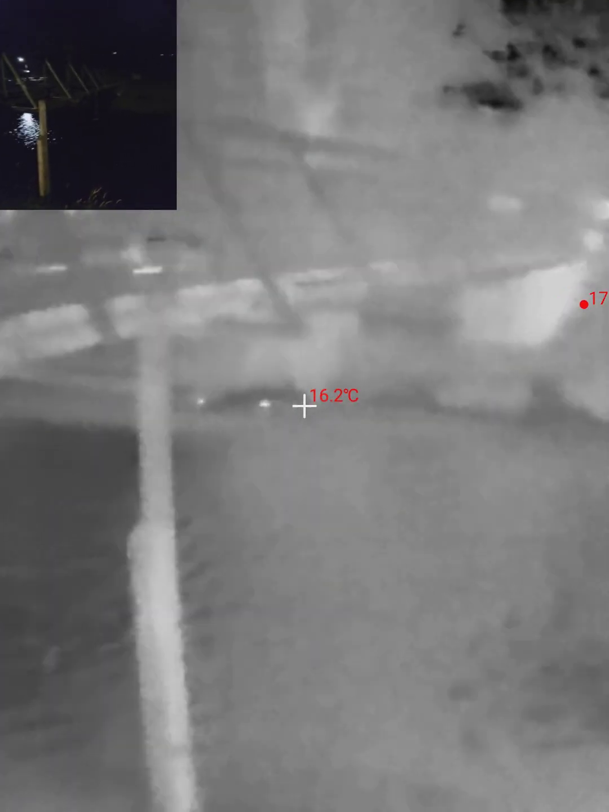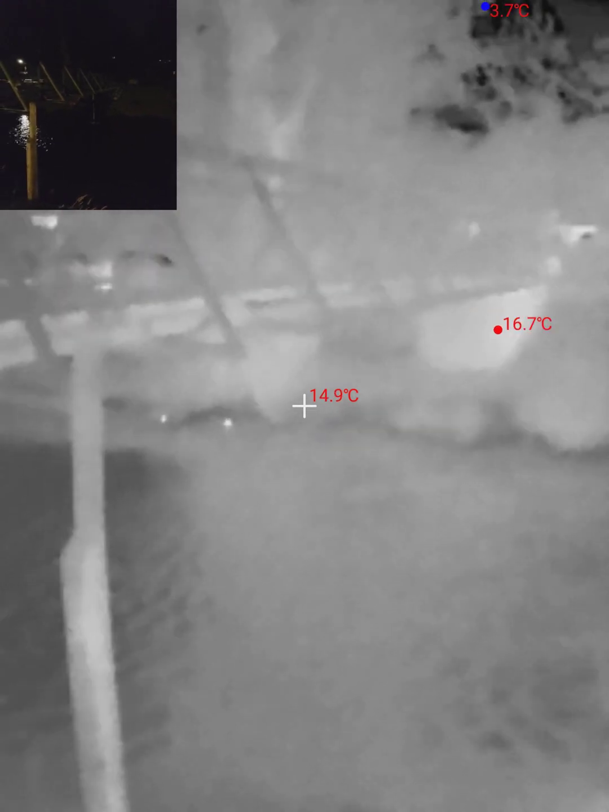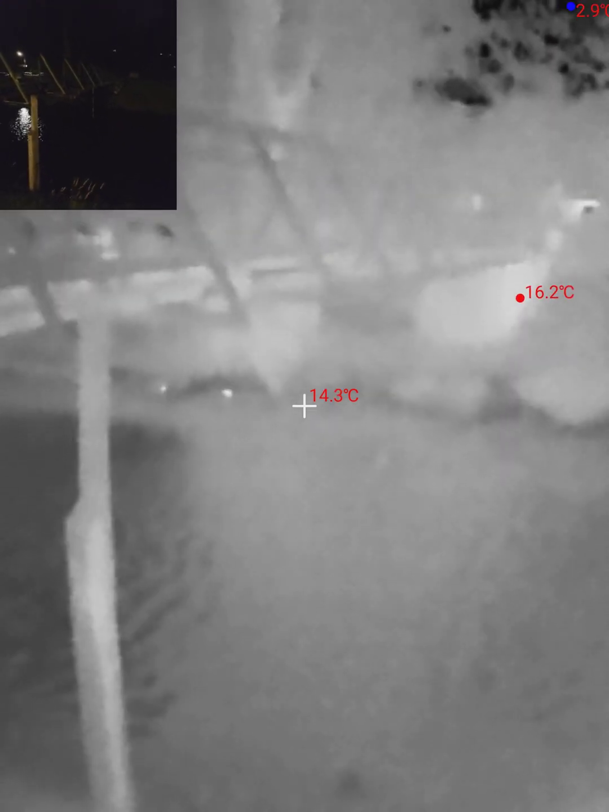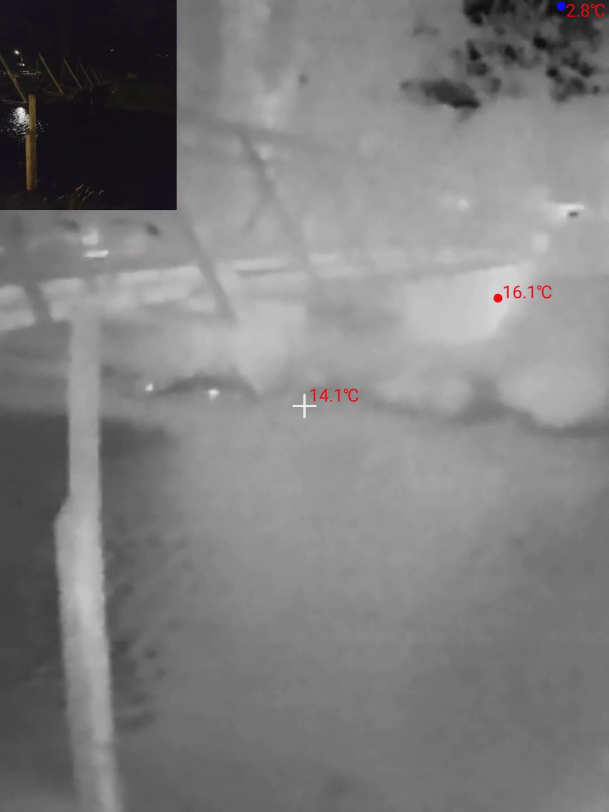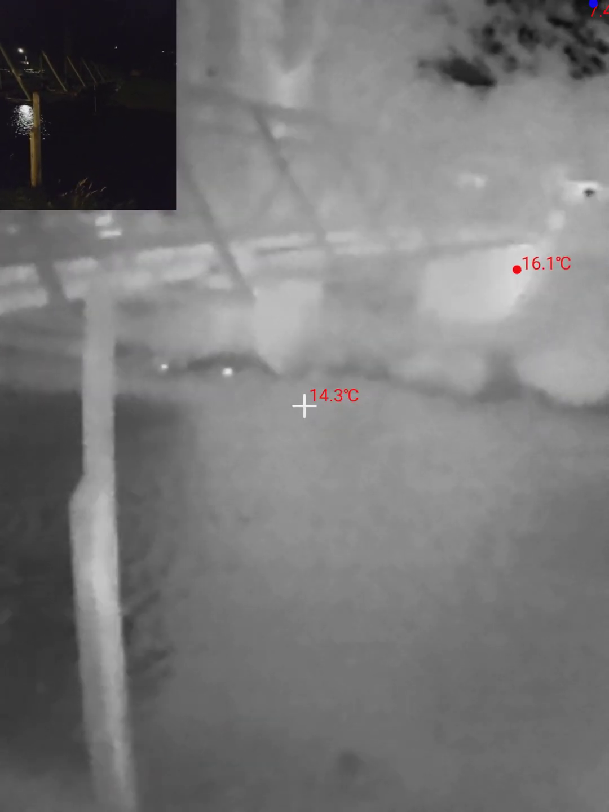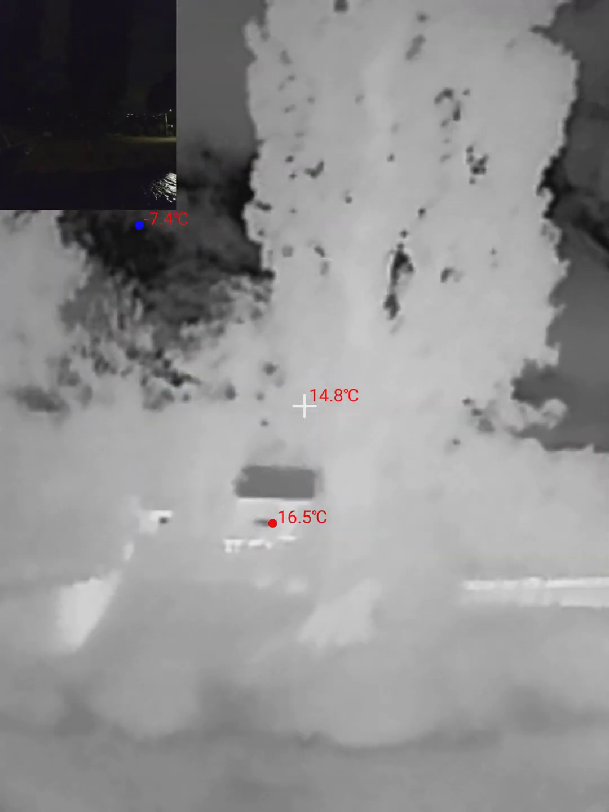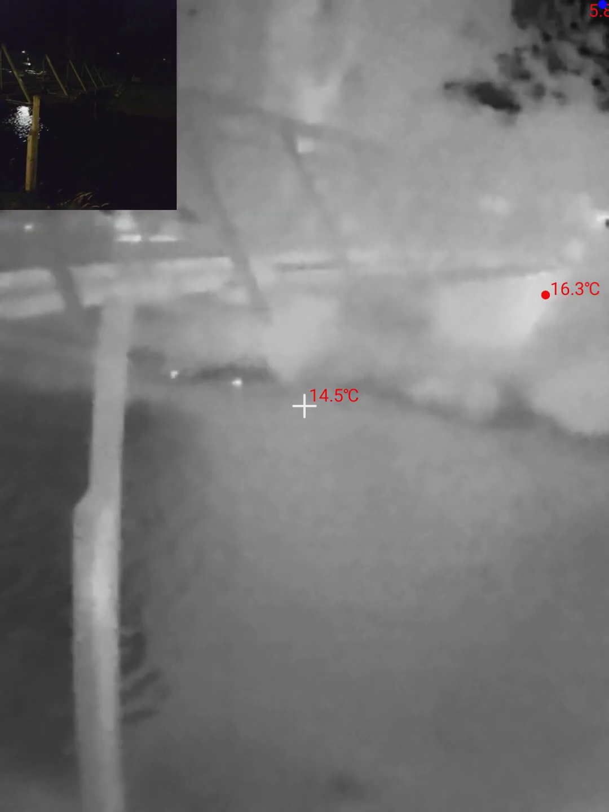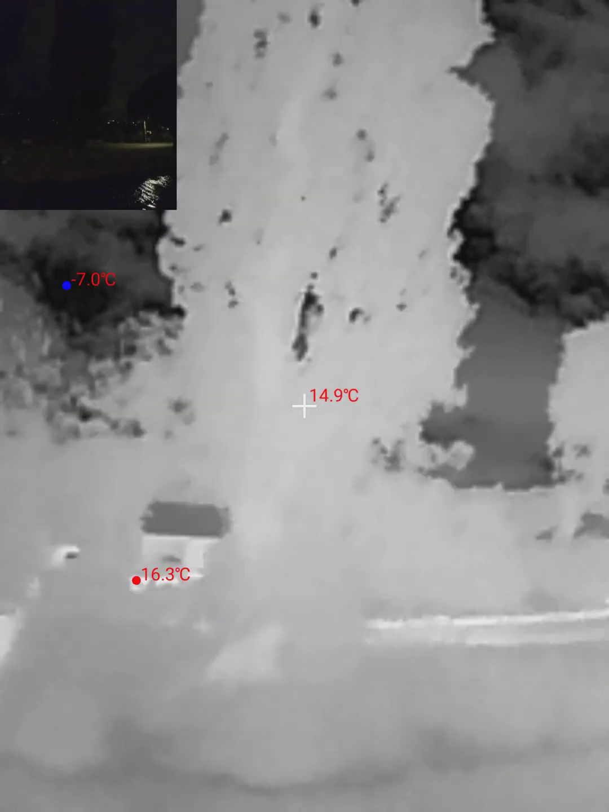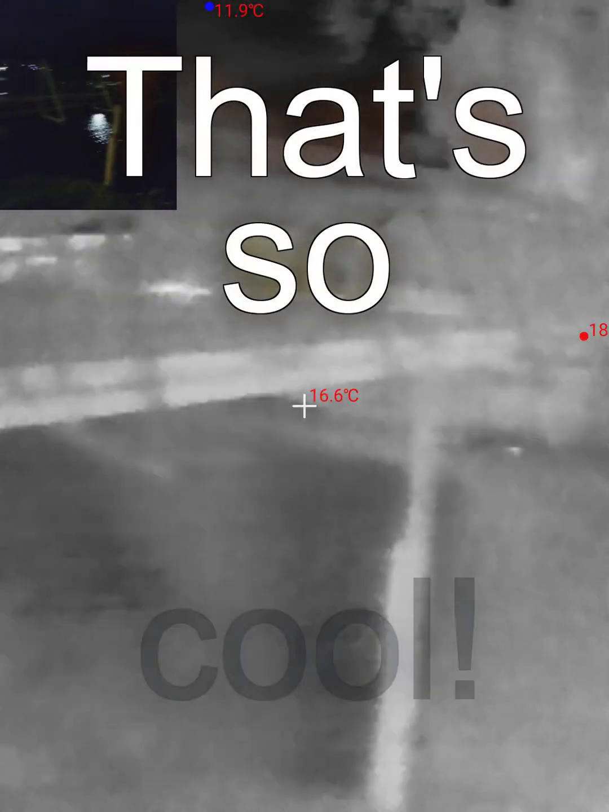Now, can we look at this? Can we see it? No, it's not showing up. So, probably neither camera's getting this. There's a rope swing below the bridge. I really thought that was going to show up. But I guess it's probably because it's got similar thermal properties to, because it's basically a stick on a string. String, I'm not sure what its thermal properties are, but the stick is probably pretty similar to that of a tree. Anyway, I thought that was really cool.